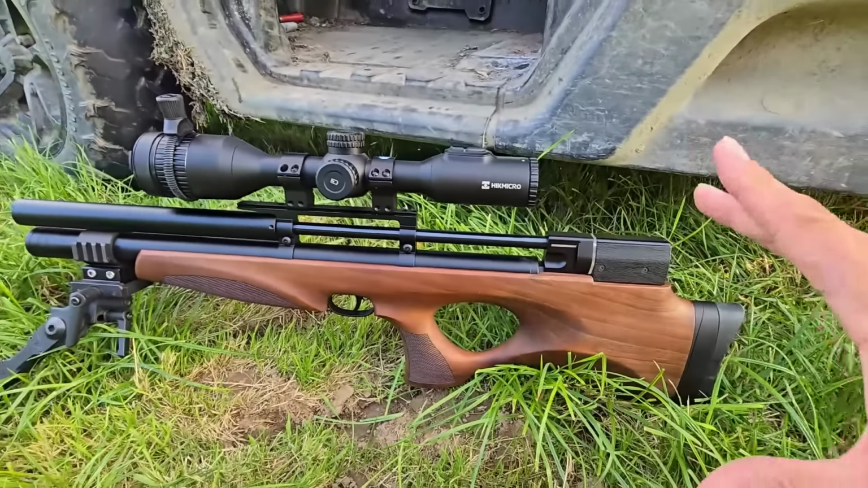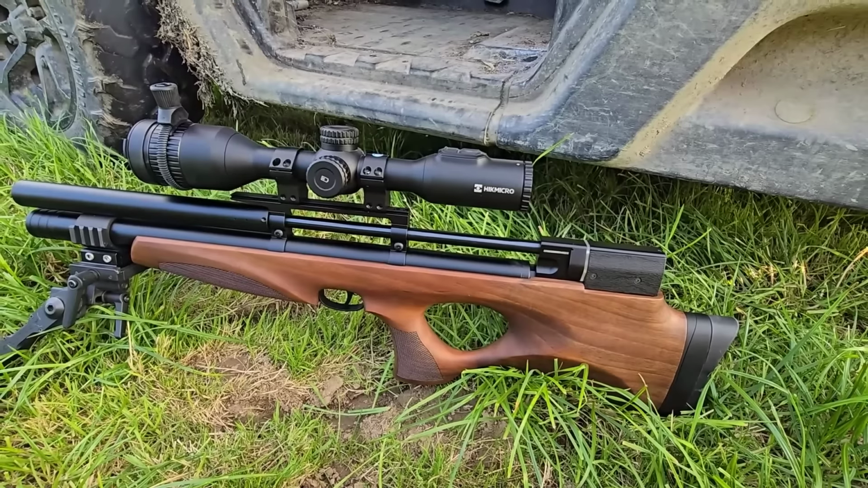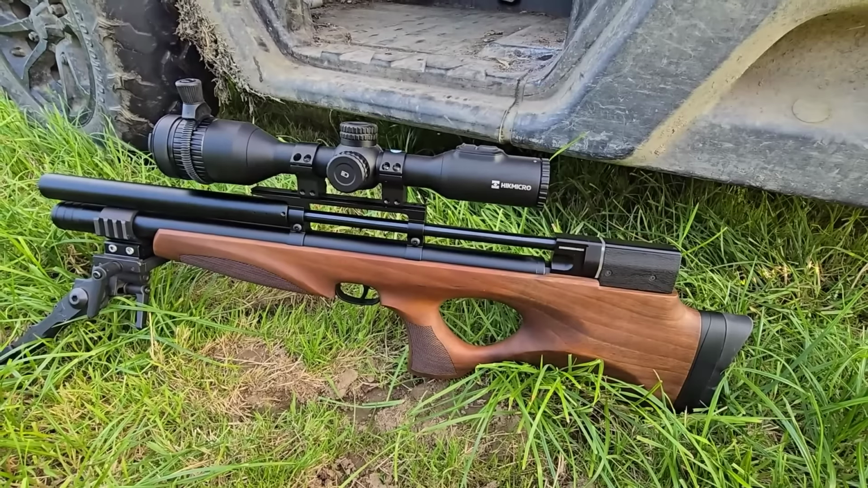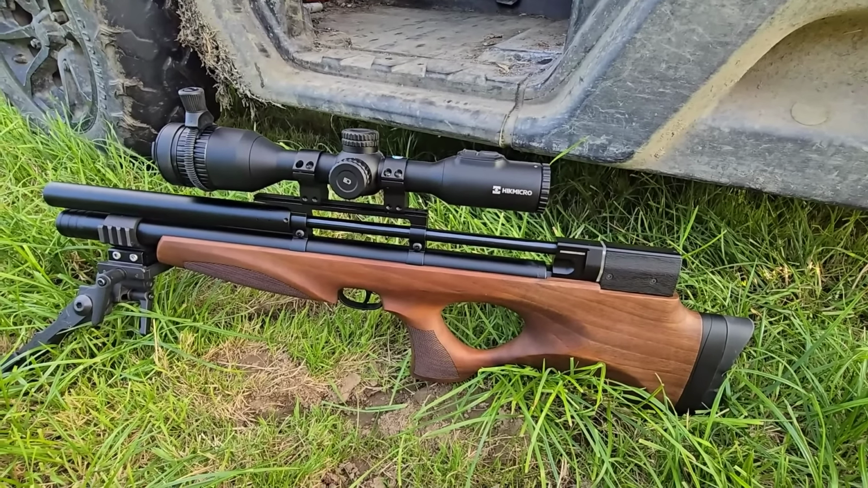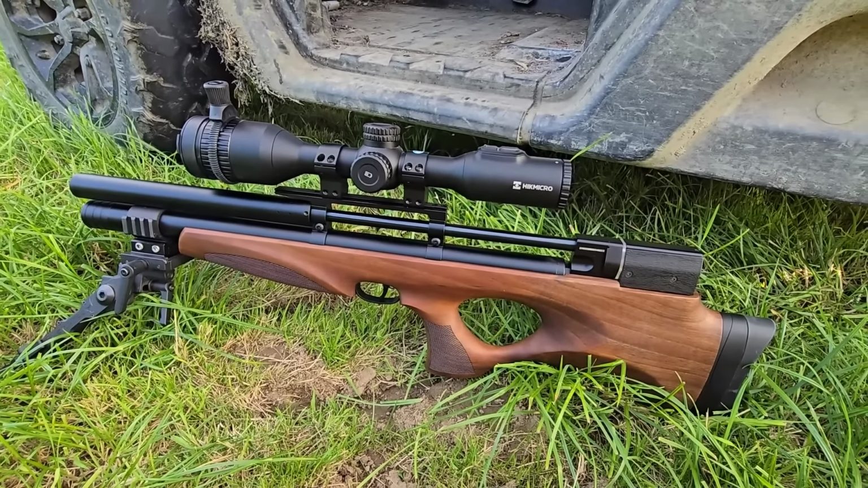Effectively, this rifle is the Artemis P15, but I'm a bit late to the party, I never really knew any of these rifles. I was looking for a cheap PCP. I actually went in the gun shop looking for a Weihrauch HW97K springer, and when I saw this, I thought, I've got all the filling gear and everything, so I may as well get myself another little sub 12. So I'm very happy with that.